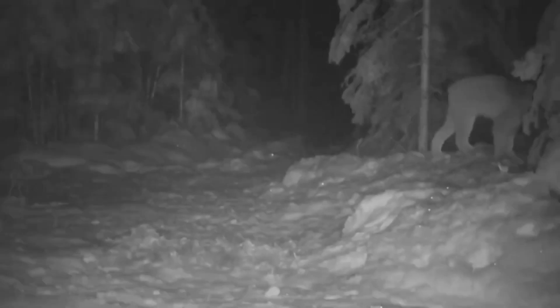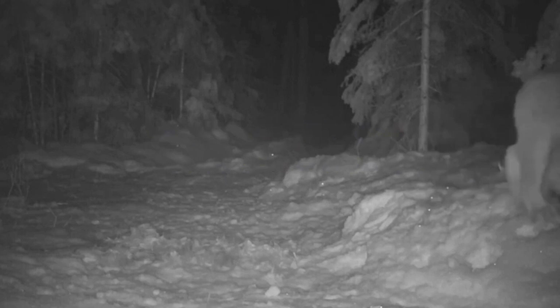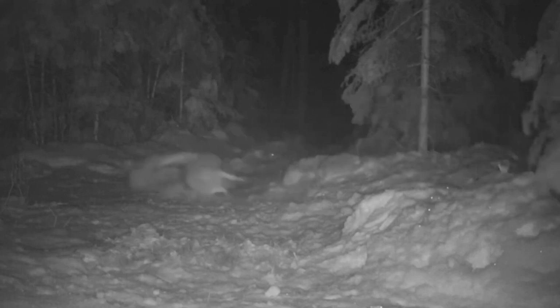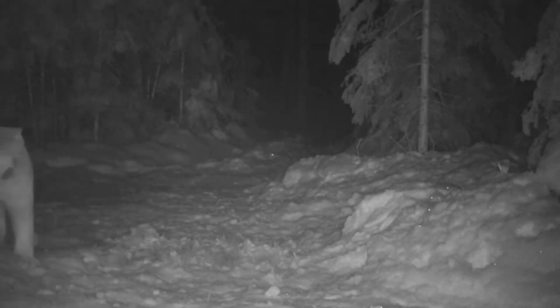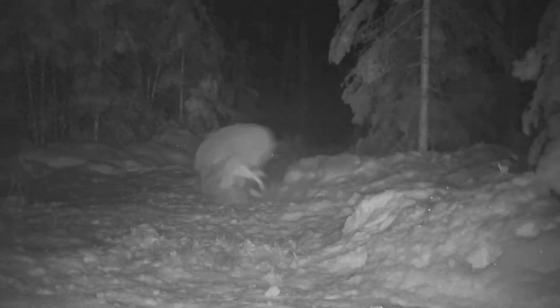The 7th on our list is lynx versus coyote. In this video, a lynx is seen walking calmly until a coyote pops into view, which seems to surprise both the coyote and the lynx, who lunges on top of its back. Here are two animals that hunt and know how to throw their paws to stay alive. And since the coyote is usually a little bit bigger, you might think this is a fair fight.